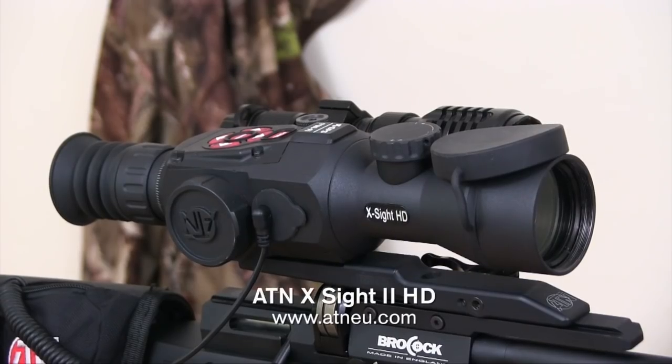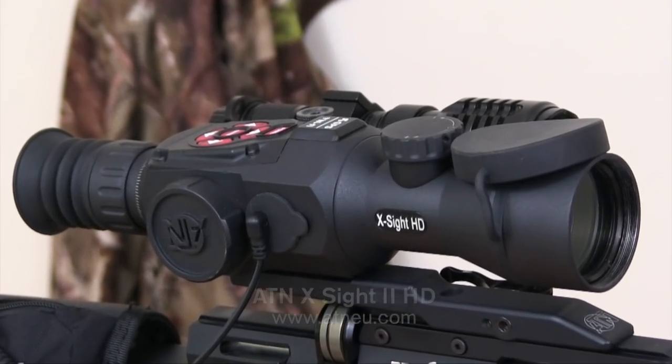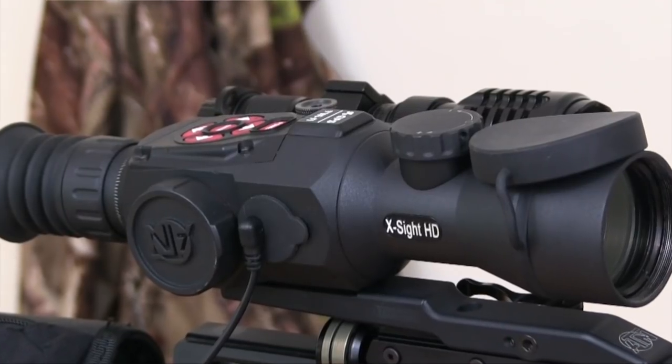I've been using the ATN X Sight II HD a heck of a lot over the last year, so I thought it was probably about time that I'd check in, let you know how I've been getting on with it, and also hopefully share a few tips that'll help you to get the very best from yours. I've actually been very impressed with this unit, but there are certainly a few tweaks that you can use to